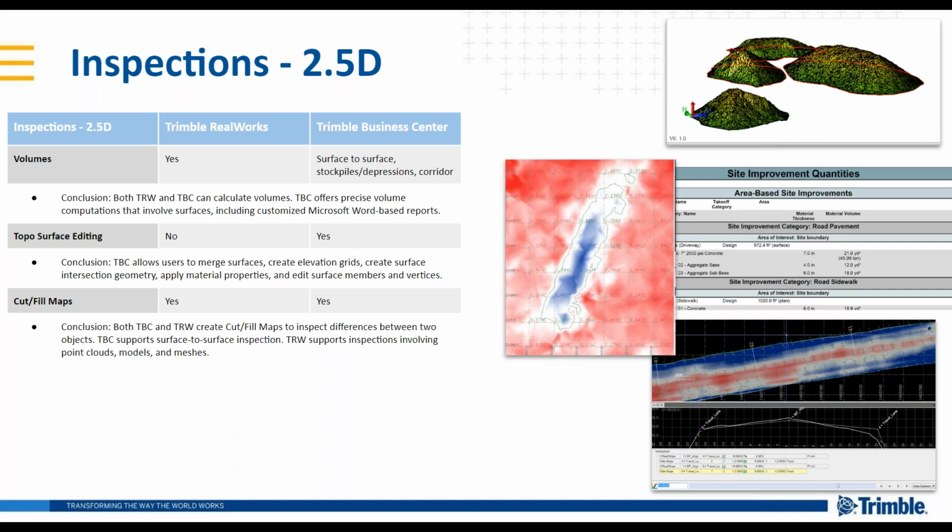Did I miss anything here, experts? I would like to add one more point about the volume calculation in TBC. One thing I really like is that TBC will not only calculate an overall volume for all the surfaces I created, such as stockpiles or depression type surfaces, but for each of these surfaces I am also able to create subgrade layers and manage all the materials for these subgrade layers.